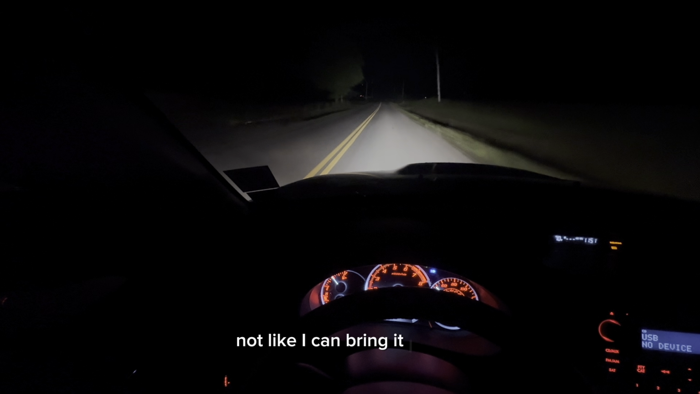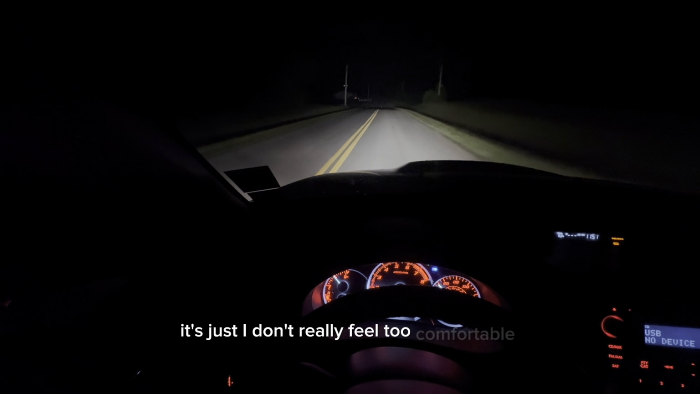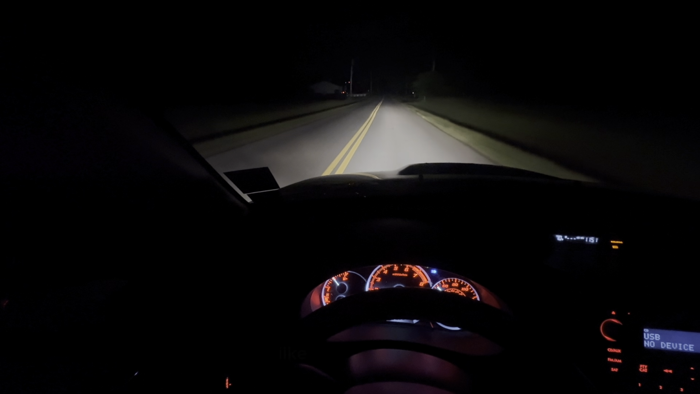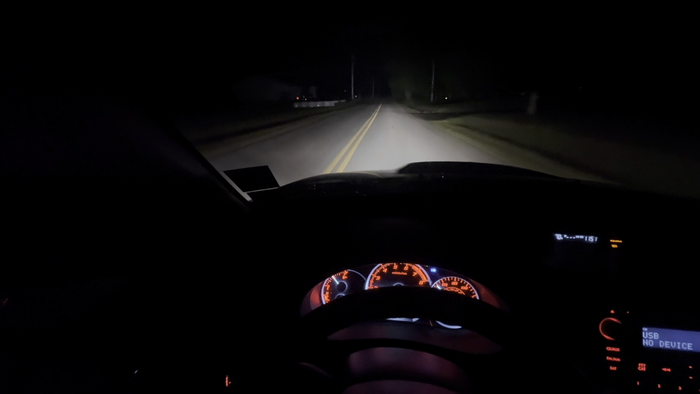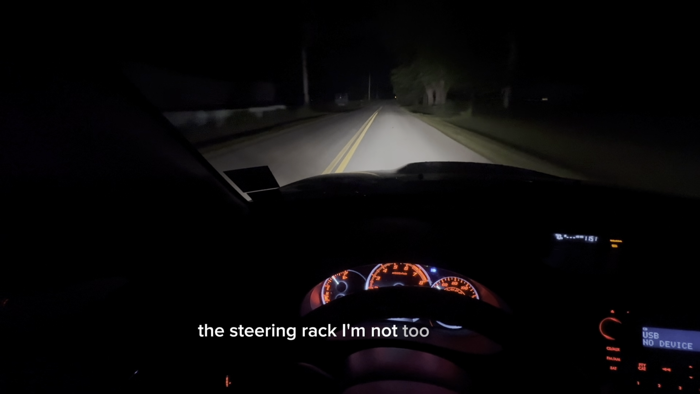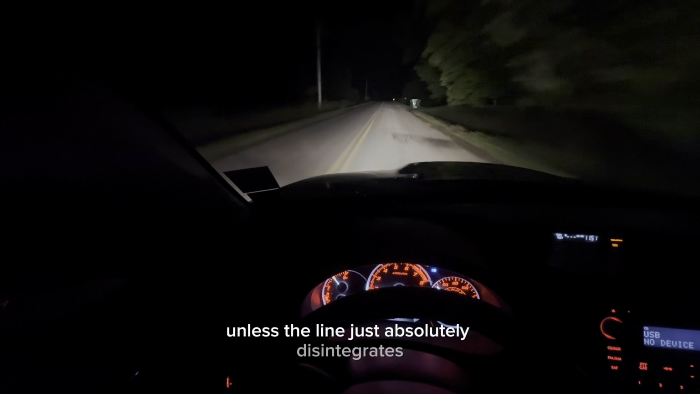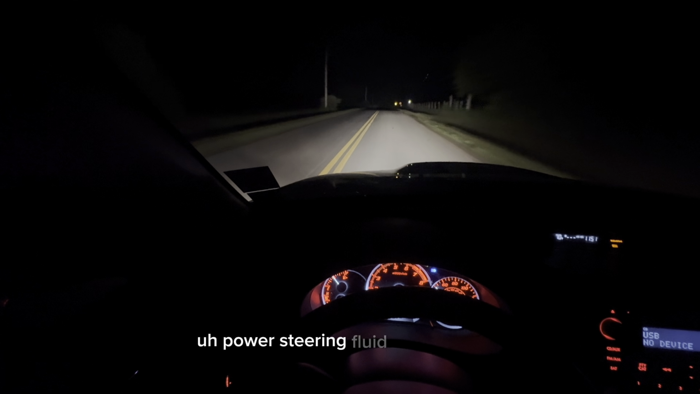Not like I can't bring it places now. It's just I don't really feel too comfortable, because it needs some front end work, like ball joints and some control arm bushings. The steering rack I'm not too worried about, unless the line just absolutely disintegrates, and when I pour power steering fluid through it,